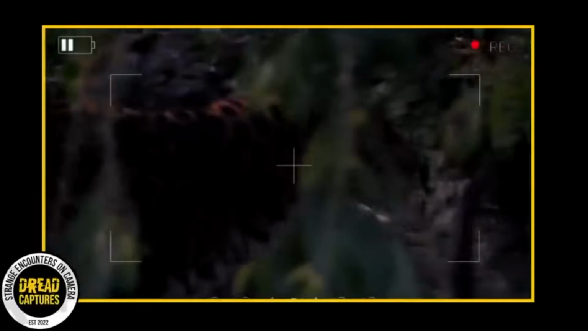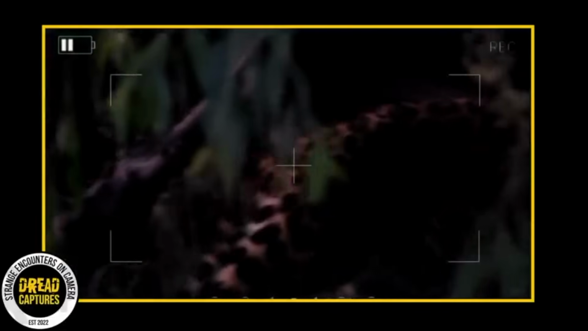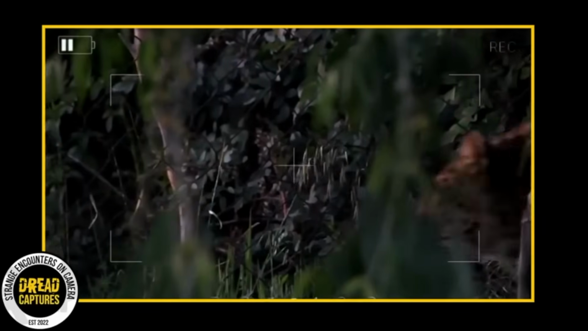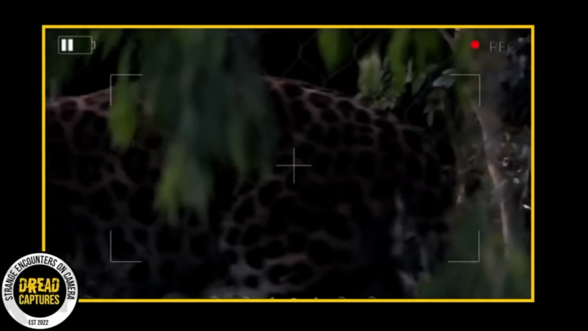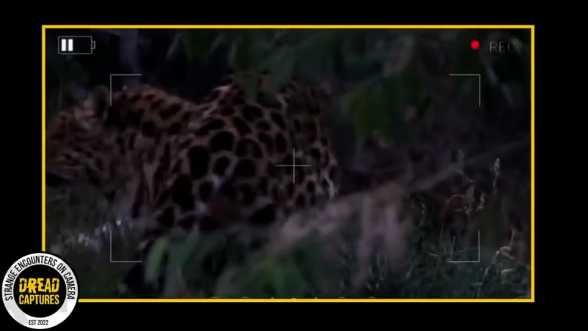Now, as for where this went down, the Aarey Forest, part of the Aarey Milk Colony near Sanjay Gandhi National Park. A big forest that's like a green wall between the wild and the city of Mumbai. Basically, it's one of the few green spots left over there. Now, in the States, we would be almost positive that that's a mountain lion, but this creature is actually a leopard. The adjacent forest is known for leopard sightings.